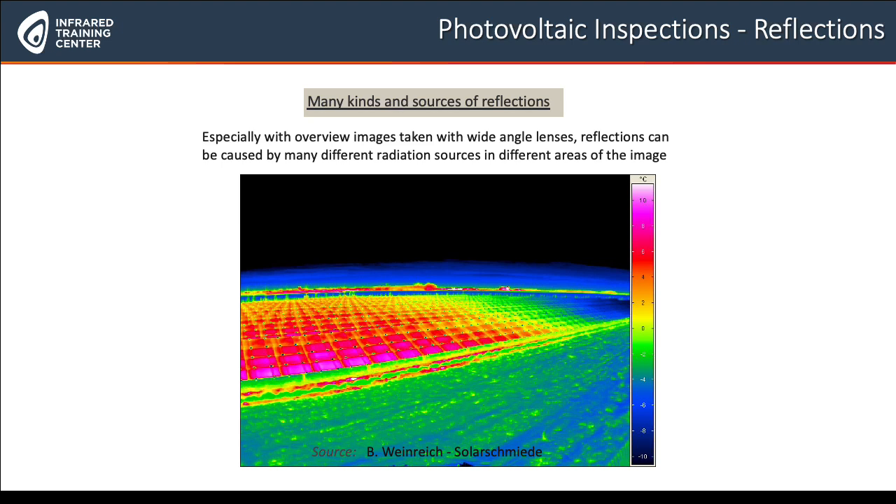Yeah, we've been speaking about reflections as well. Everything you do with an infrared camera, always bear in mind that there might be reflections. If it's a sun reflection or a heat reflection from anything else, be aware of it. So reflections are a huge topic as well.